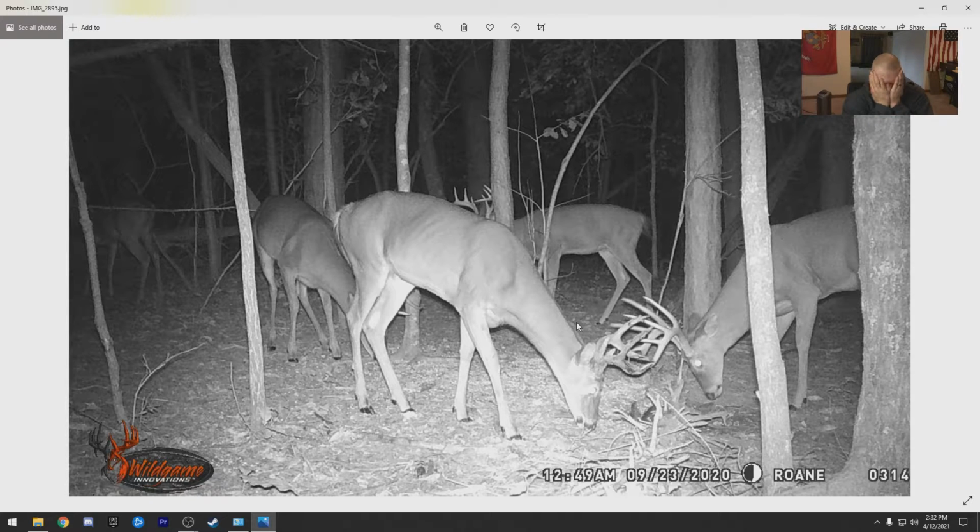These photos, man. These photos never disappoint. Just giants everywhere. This is an older photo too. Pretty sure the dates are right. It looks like velvet, so. But man, look at all of the racks in there.